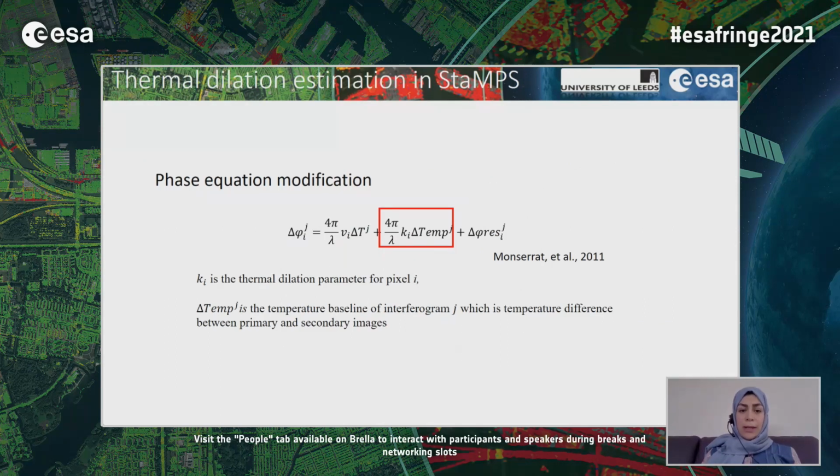In order to estimate this component, which is thermal dilation, in our StaMPS processing, we modified the phase equation to include this term, which contains a thermal dilation parameter and a temperature baseline. And we have access to the temperature, as I said, based on the sensors installed on the bridge.